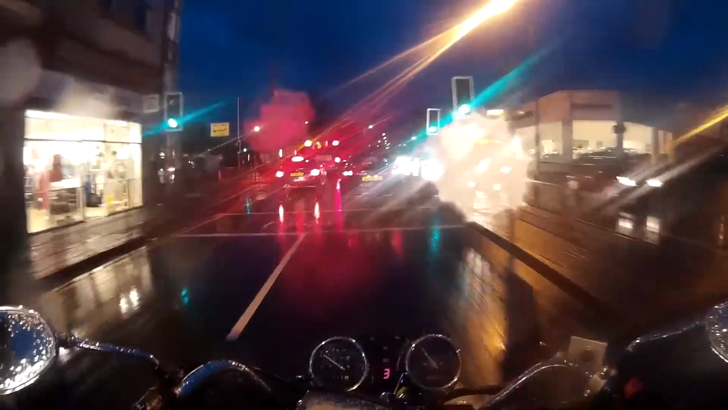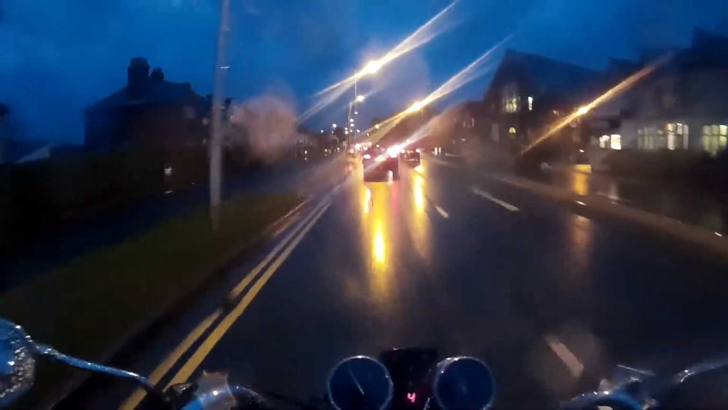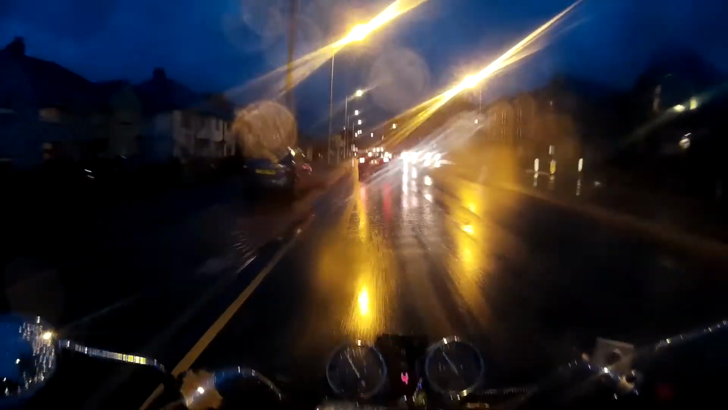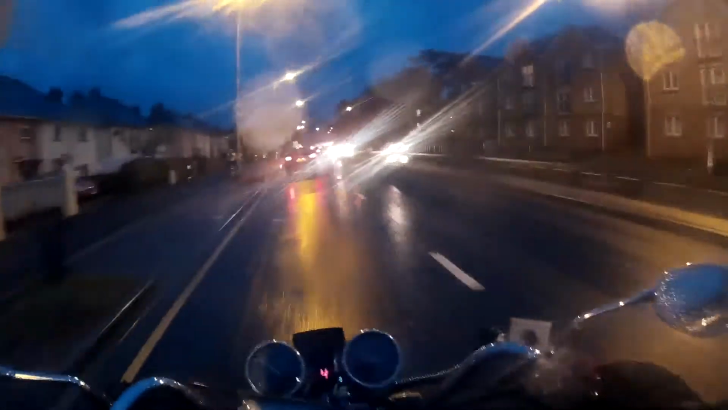Having your visor open and talking at the same time means people think you're a little bit crazy. They don't know, well, they know you've got a camera on if they look, but they don't know you're not really talking to yourself. Well, technically you are talking to yourself, because there's nobody sitting on the bike with me.